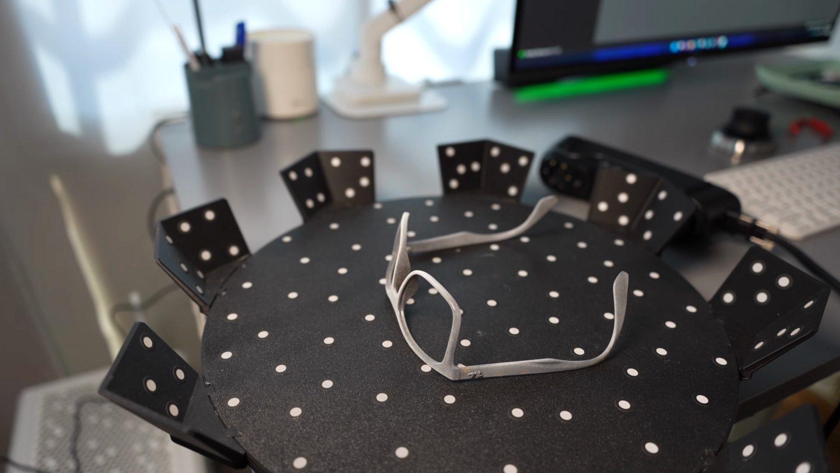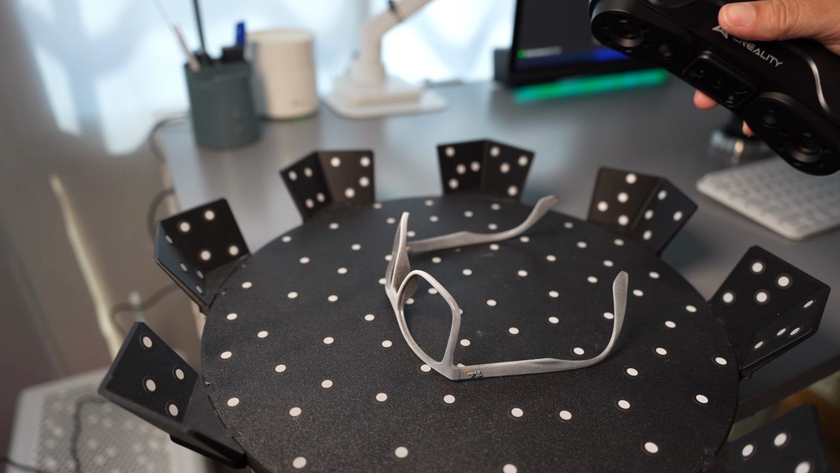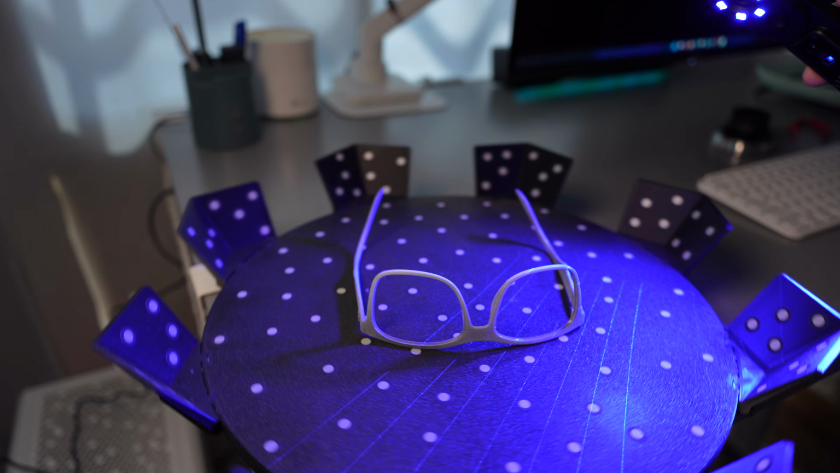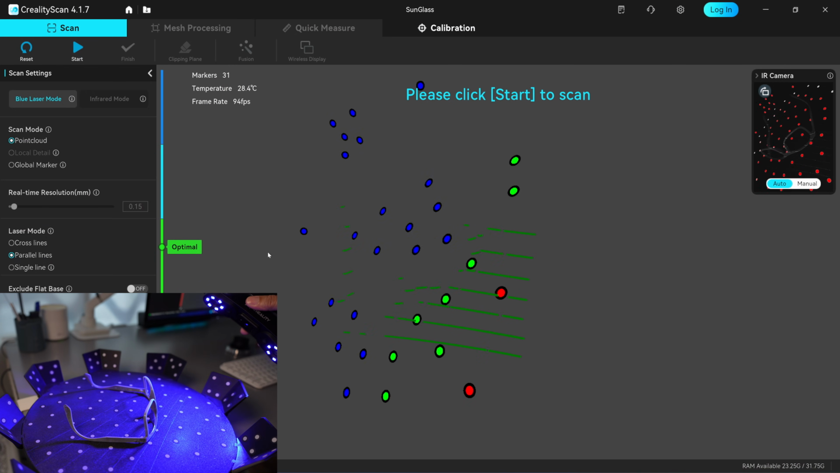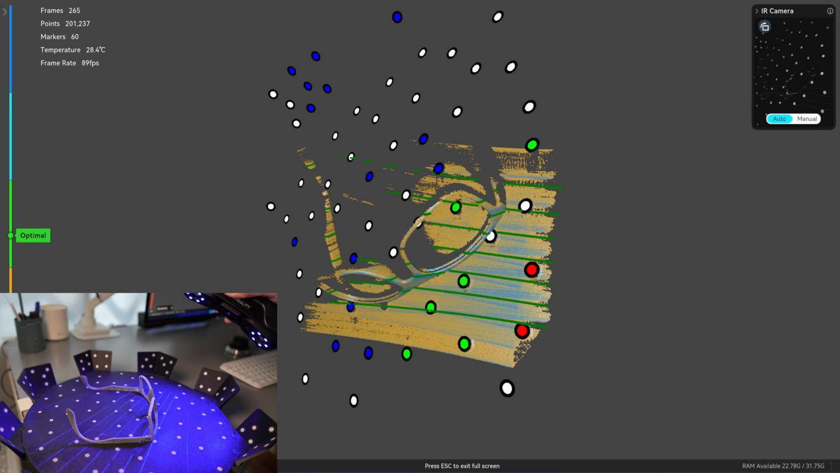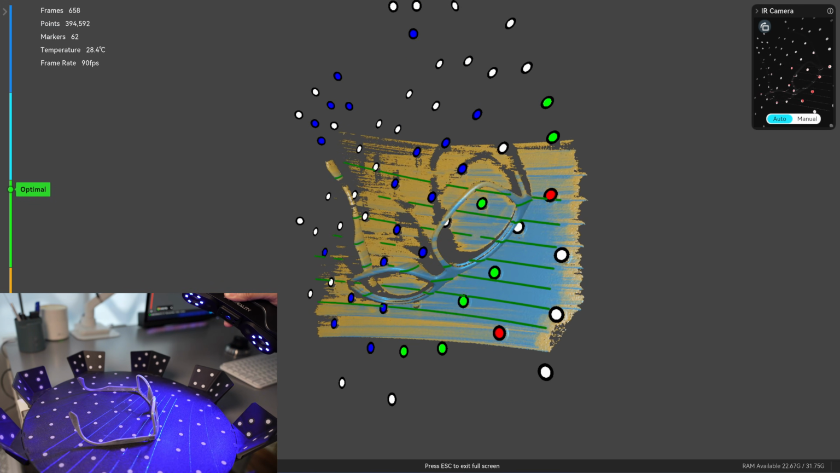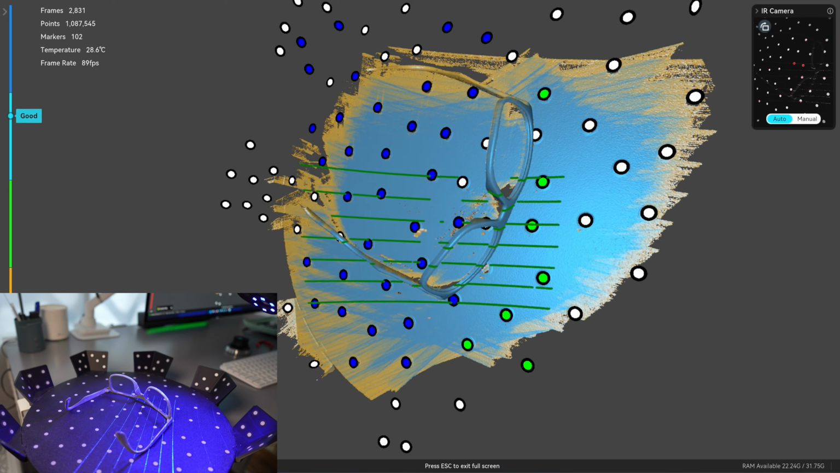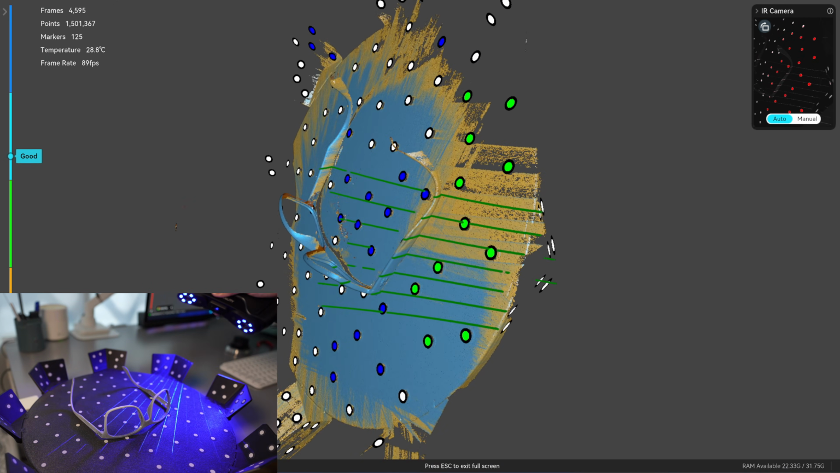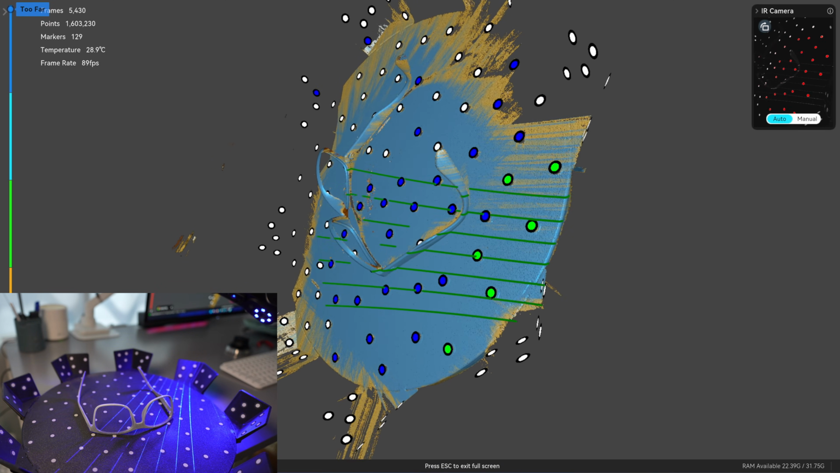Since the frame is translucent and super refractive, I need to spray it with developer spray SKDS2 to get a clean scan. I'm scanning at 0.15mm resolution using the 7-line laser mode. Since the glasses frame has such a narrow surface, you need to watch the green laser line on the preview screen to keep the working distance right.